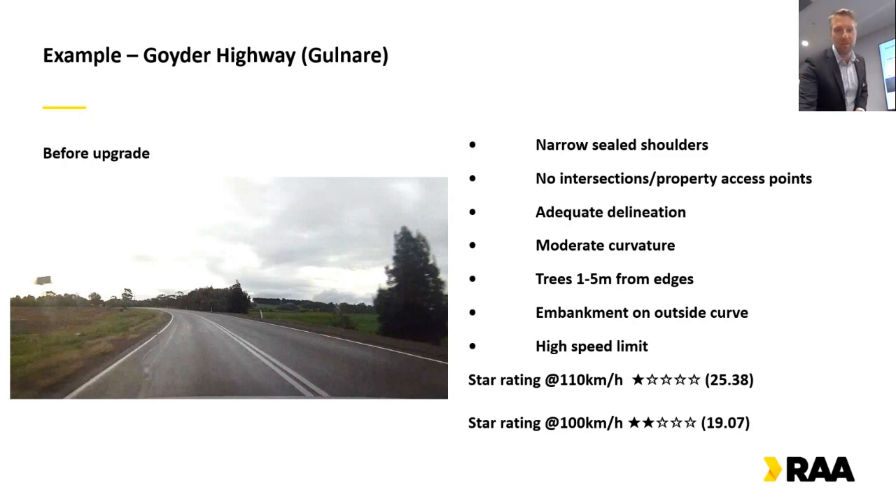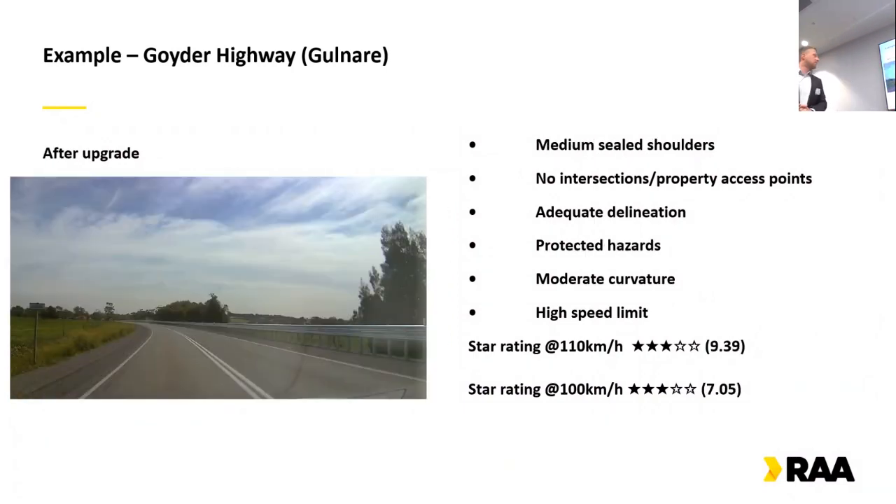So after the upgrade here, we saw pretty much just some widened shoulders and the safety barrier on the outside. What that then delivered was a 3-star section of road at 110 kilometres an hour, before the speed limit was reinstated. But even reinstating that speed limit to 110 did maintain that 3-star rating, albeit at a slightly lower star rating score. So this is showing a really positive improvement to road safety.